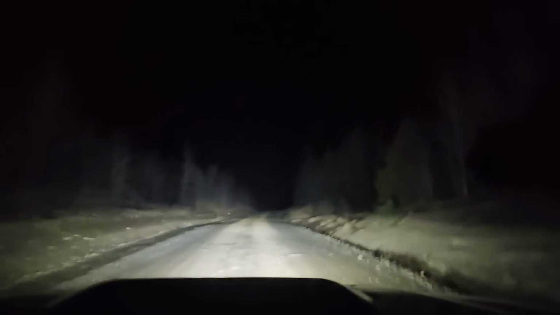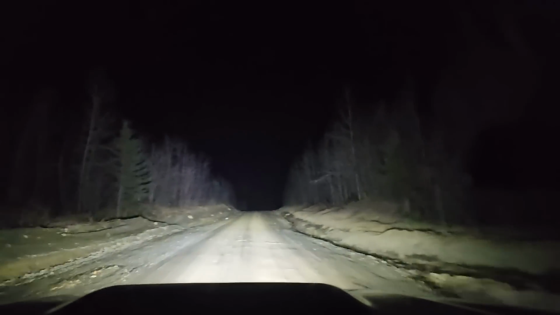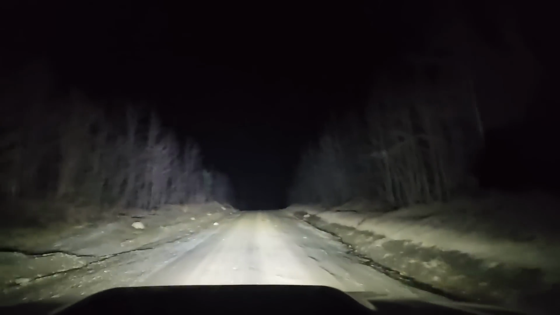And the cable doesn't really do much. They're not required to even use the cable. These are private logging roads. They can do whatever they want. You're not supposed to crowd the trucks.